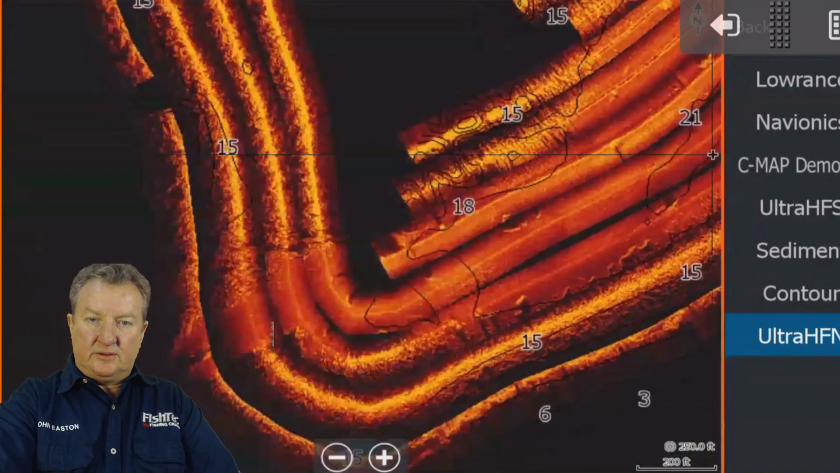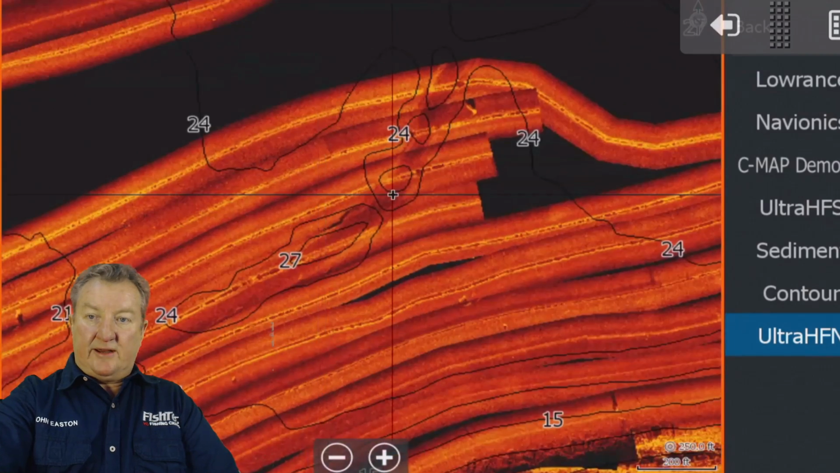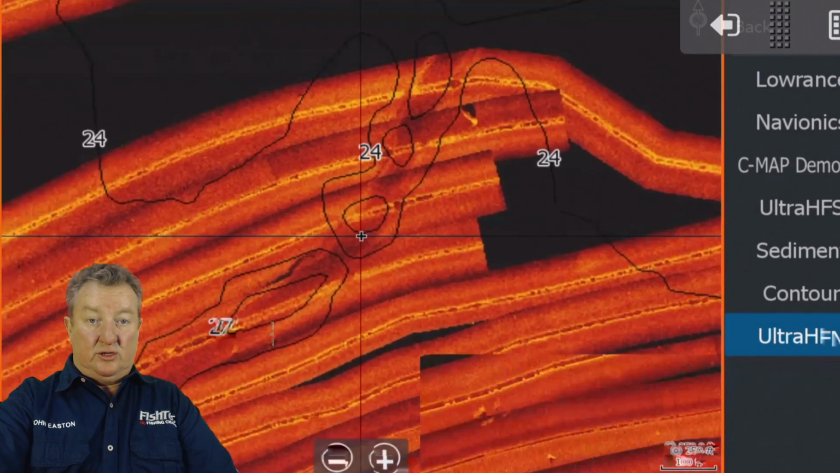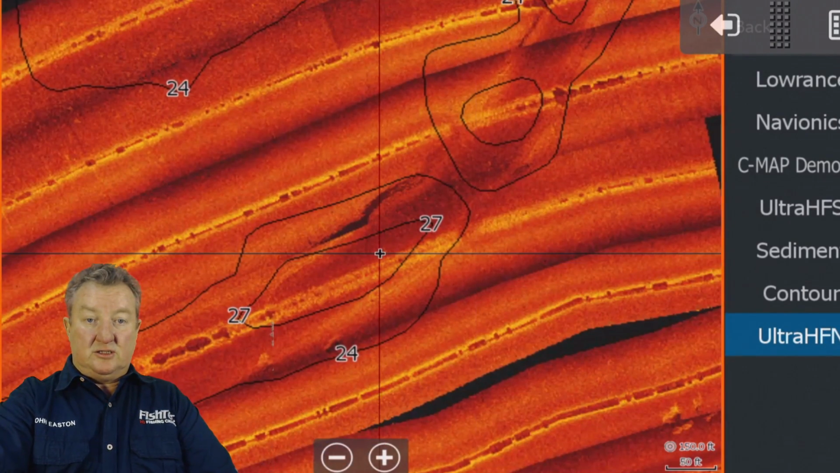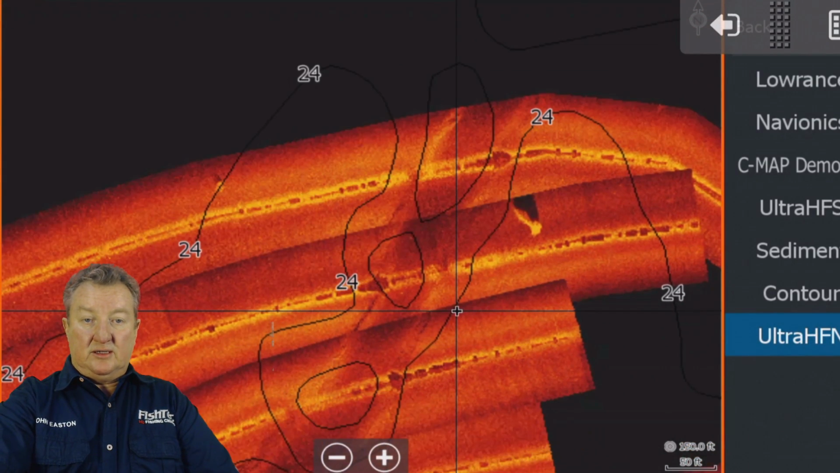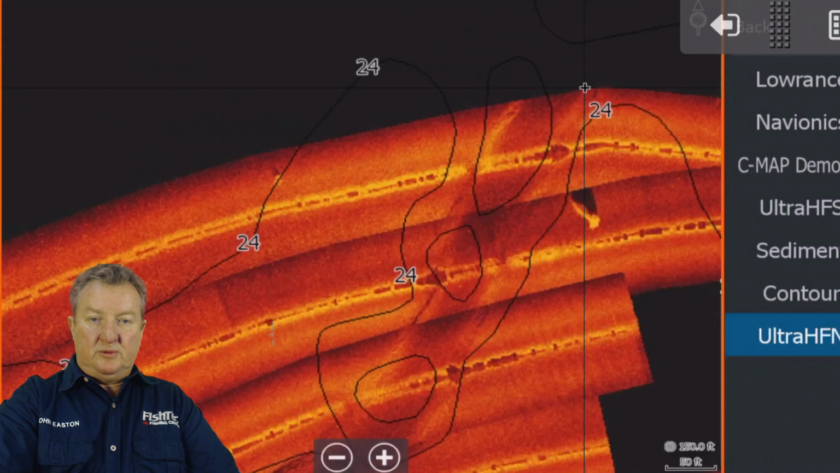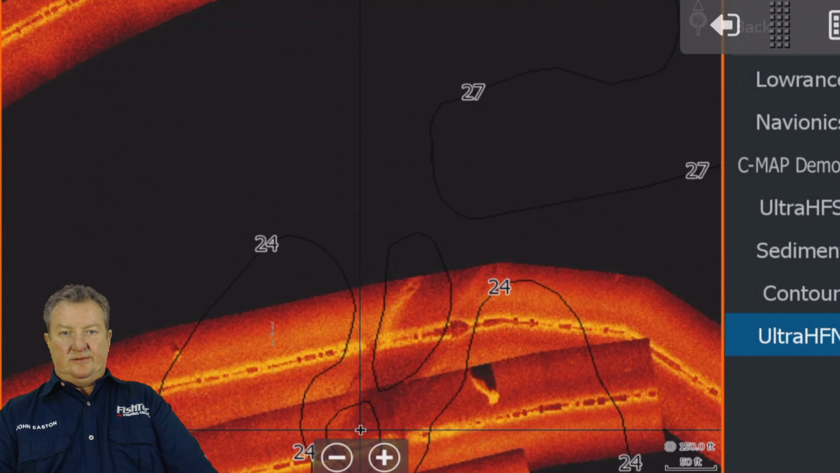Yeah, that's about it. And then of course there's that channel over there. That is some good information, so pay close attention to that. Might be a bit deep for a lot of guys, but definitely, guys, have a look at that. It would have been nice if I did another pass there. I just noticed that now.